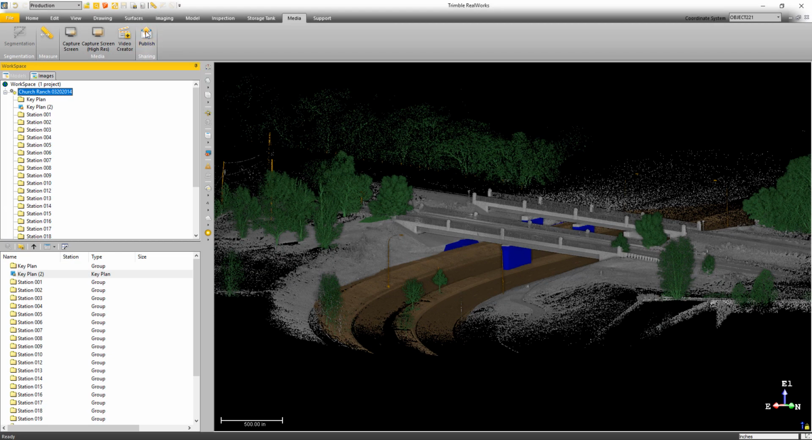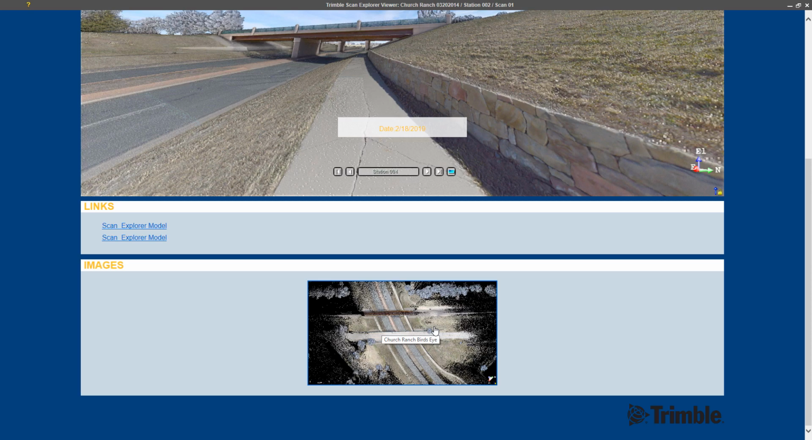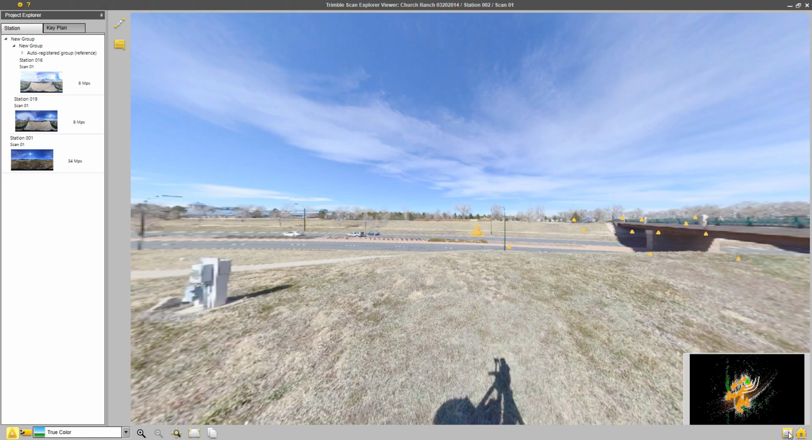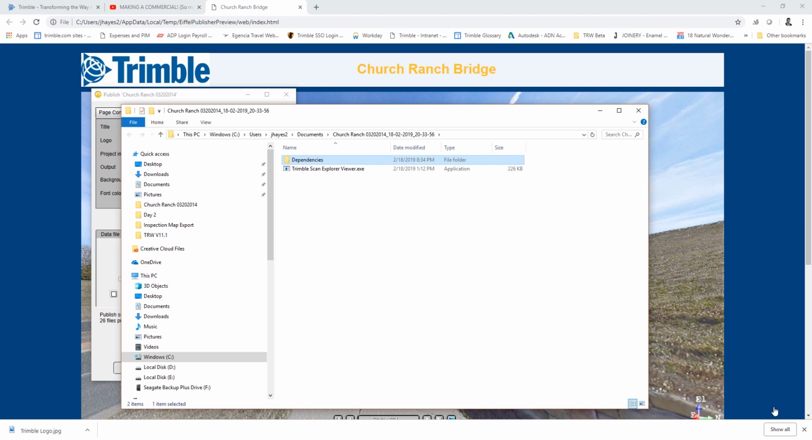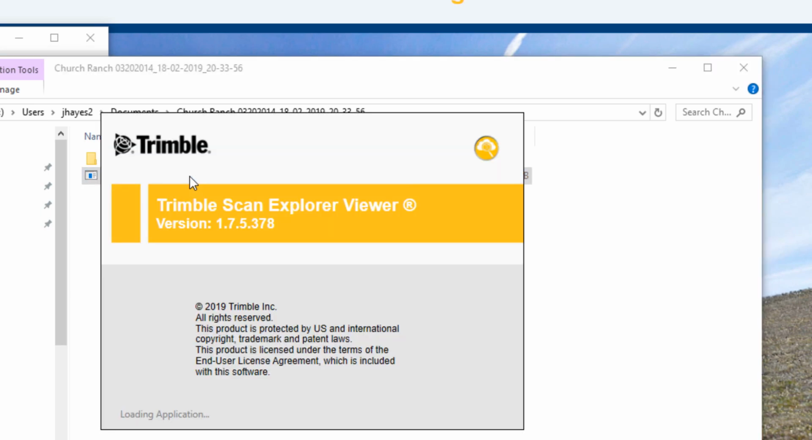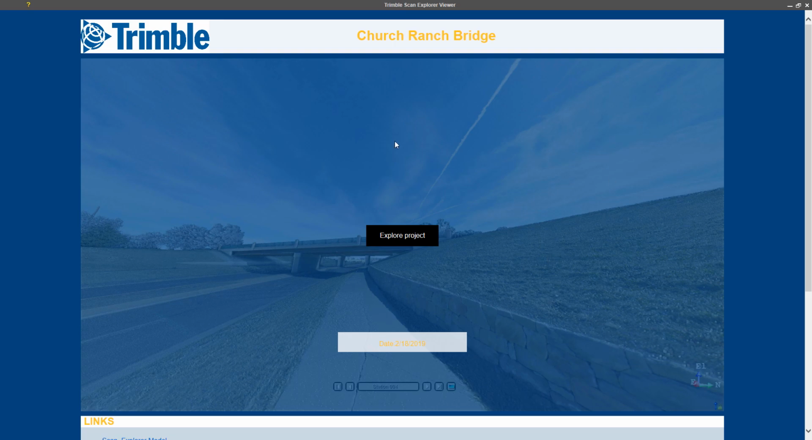Another tool we've improved with this release is the Publisher. This tool allows you to share the project data in a Scan Explorer viewer, which gives your customers station-based views and the ability to make annotations, take measurements, and even extract the point cloud if you grant this permission. In the past, Internet Explorer was required to view the data. With the new release, we've removed this constraint, and the published projects are now open through a standalone executable file.